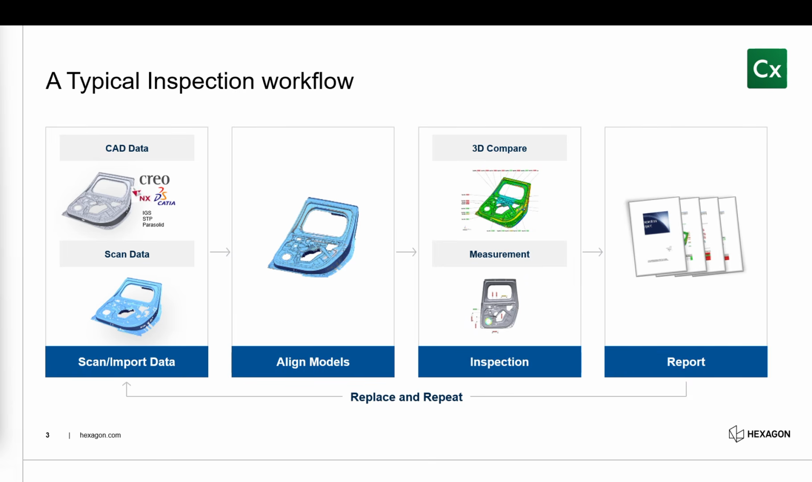Now, here is a typical inspection workflow. I show it every single time that we do these kinds of Inspection Insights webinars. We start with CAD data and scan data, import the two, and then align them. Again, nothing crazy. I'm going to spend a whole episode on Inspection Insights talking about alignments, but today we're just going to do our basic initial alignment and then a best fit alignment. Then we get into our inspection. That's where I'm going to spend most of the time today, creating some 3D comparisons, measurements, etc.